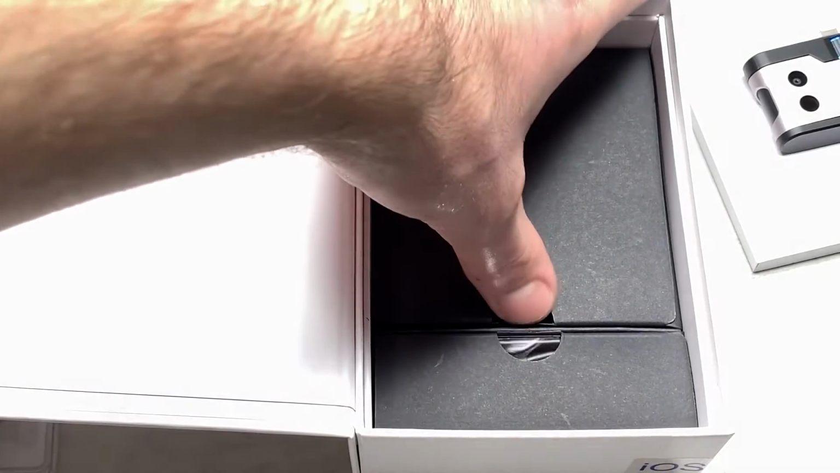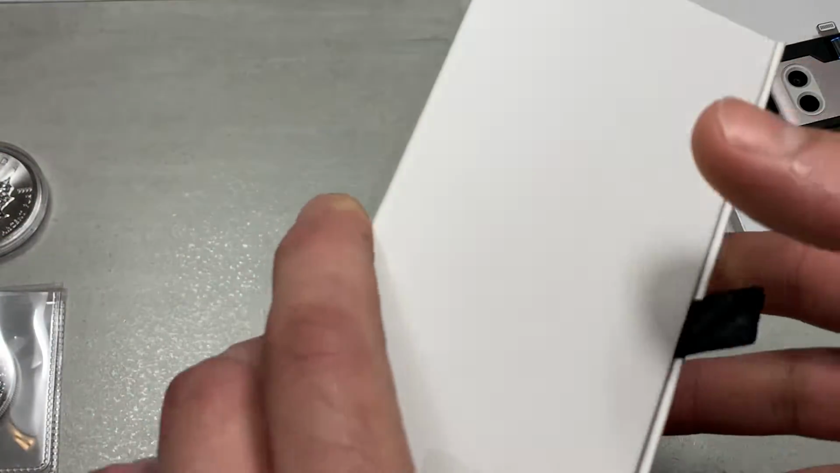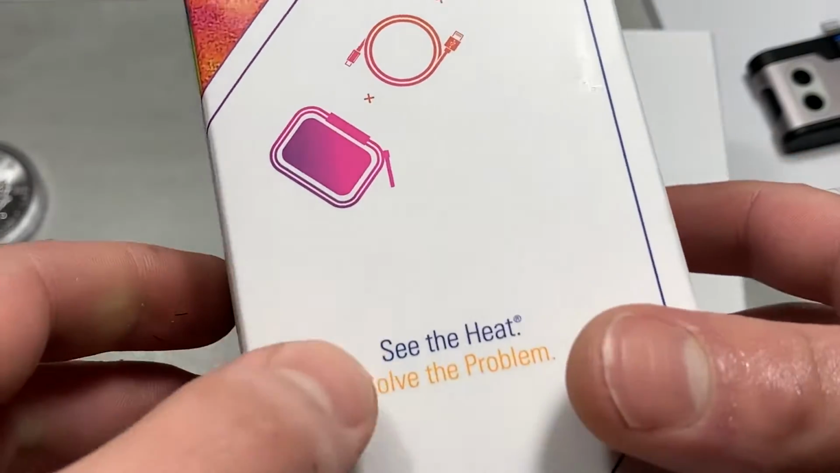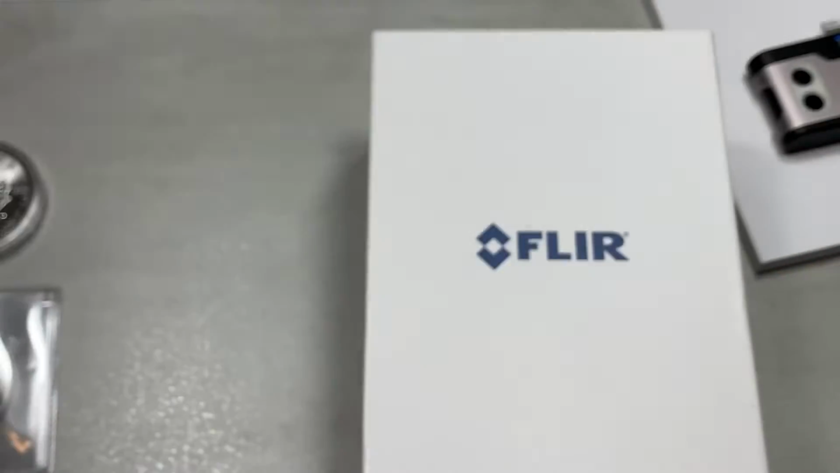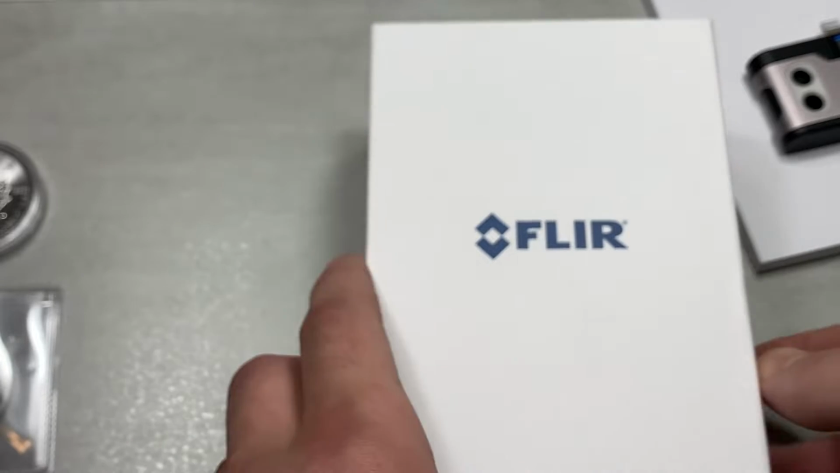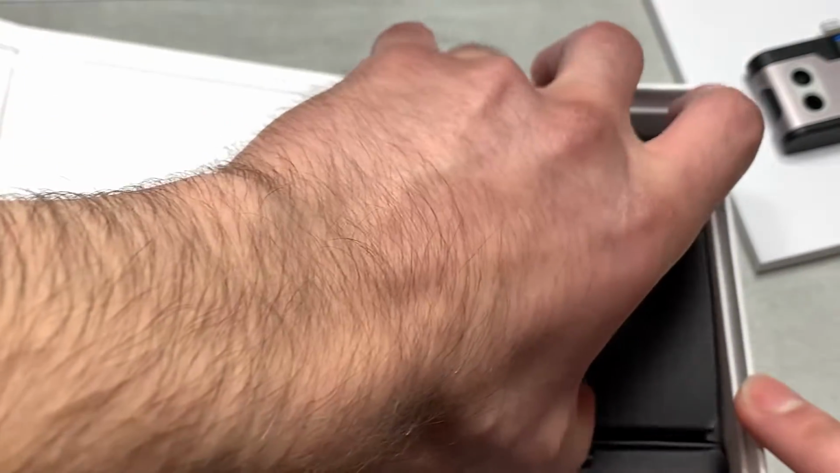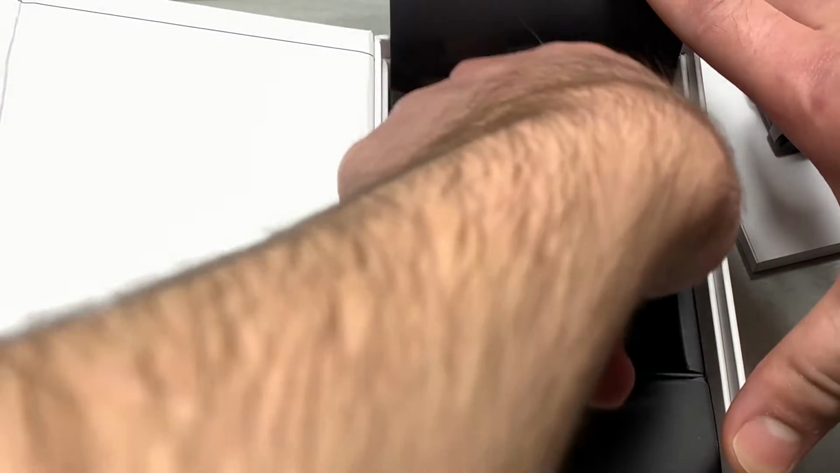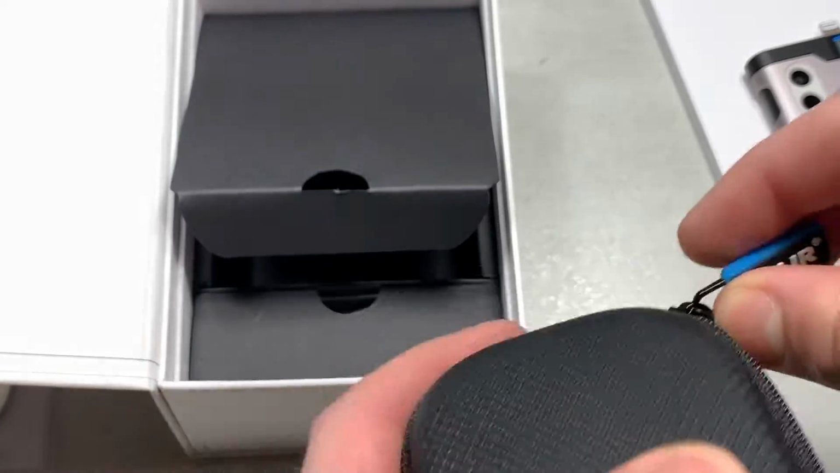We have what I'm assuming is the case, and I actually haven't watched a video on what's inside of here. I'm just saying that because it had a picture of a case on the box and a wire, and I see they've adopted the X to denote connection, or that it comes in the same box. But let's take the case out, and hopefully it doesn't have a bad quality zipper on it like a lot of free cases do. I don't think it will, because it does seem like a pretty good zipper.